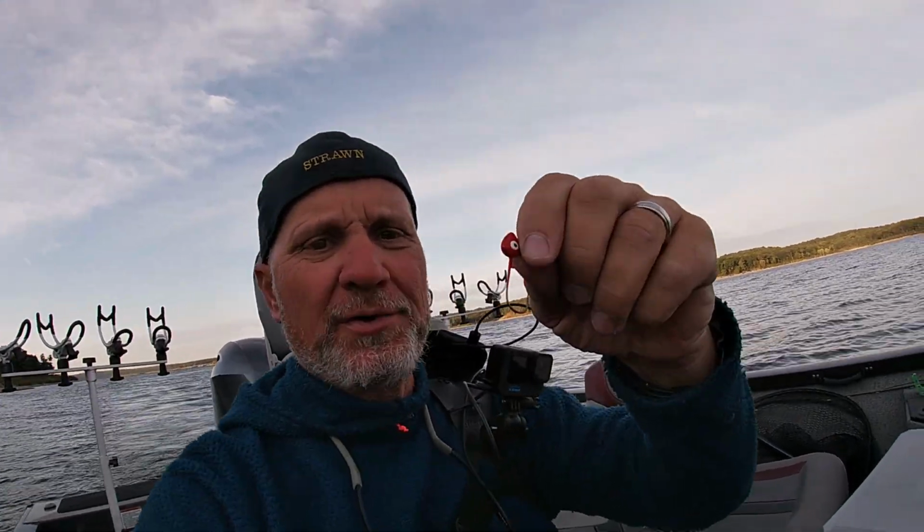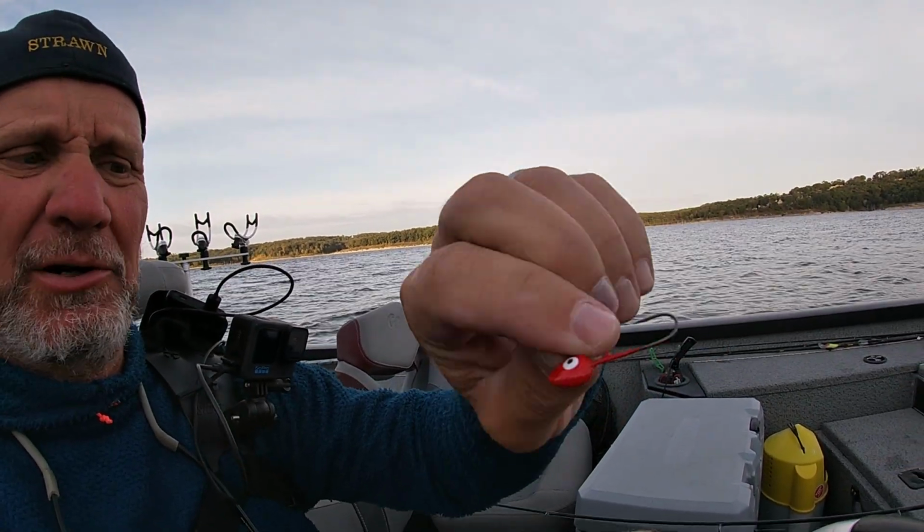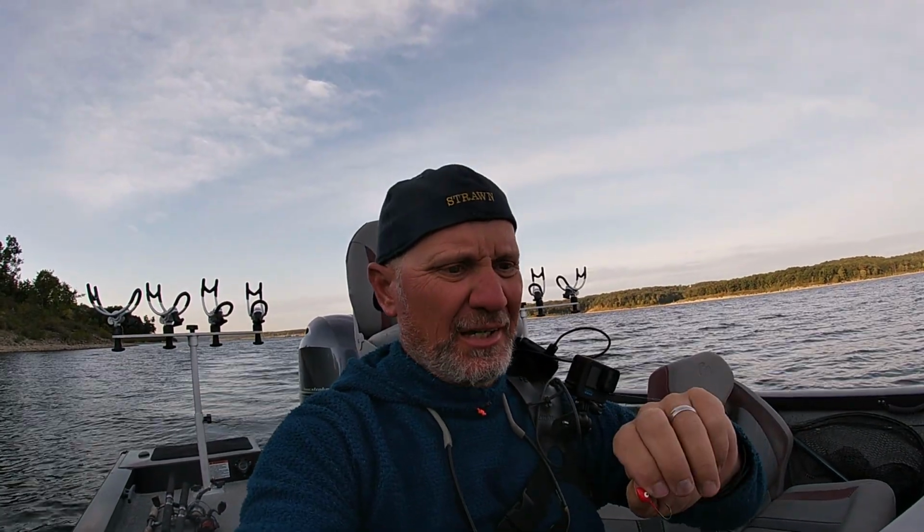All right, so I'm gonna start off with these 1/8 ounce jig heads. Put a minnow right on that, and I might put a split shot 6 or 8 inches above that, but that's where I'm gonna start. Got the first brush pile about 20-30 yards up here, so let's get started.